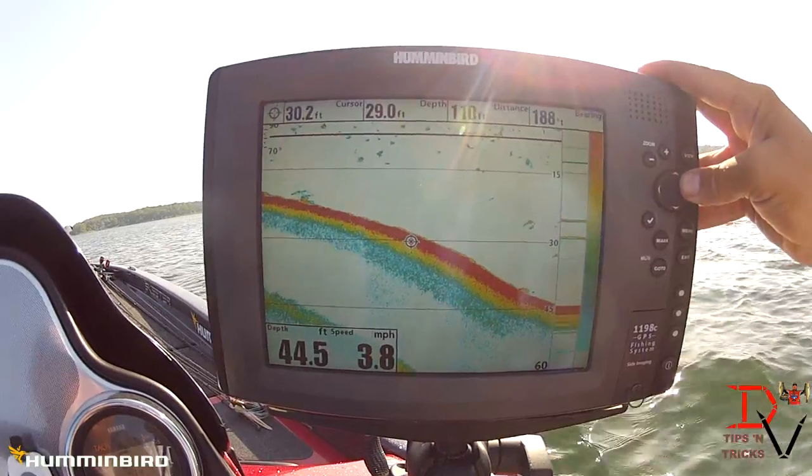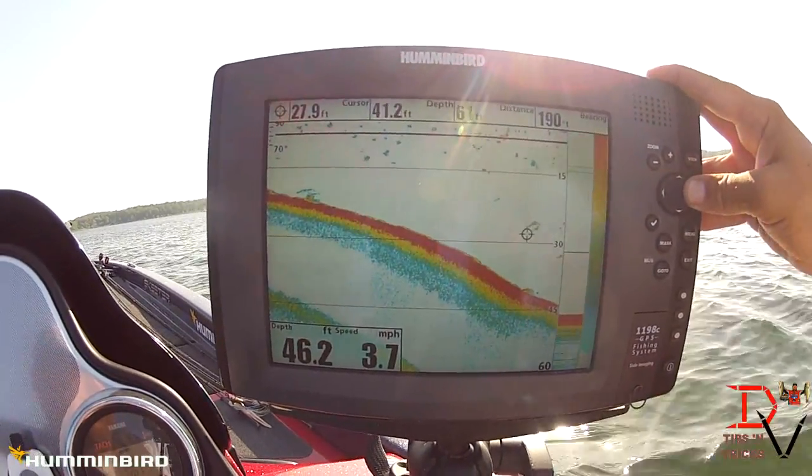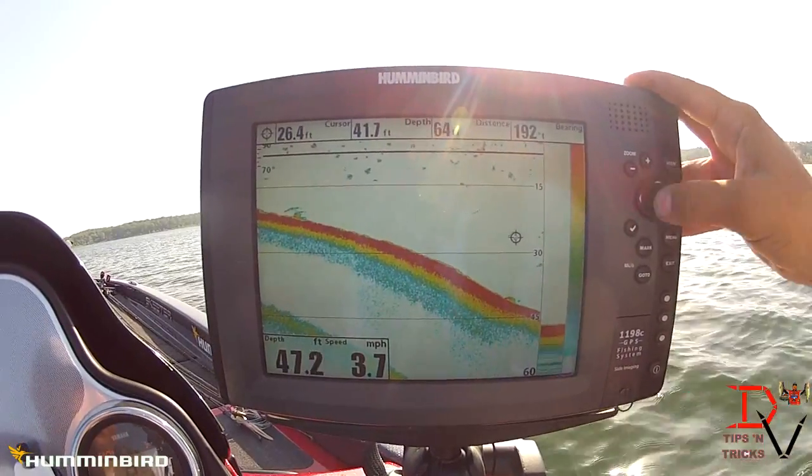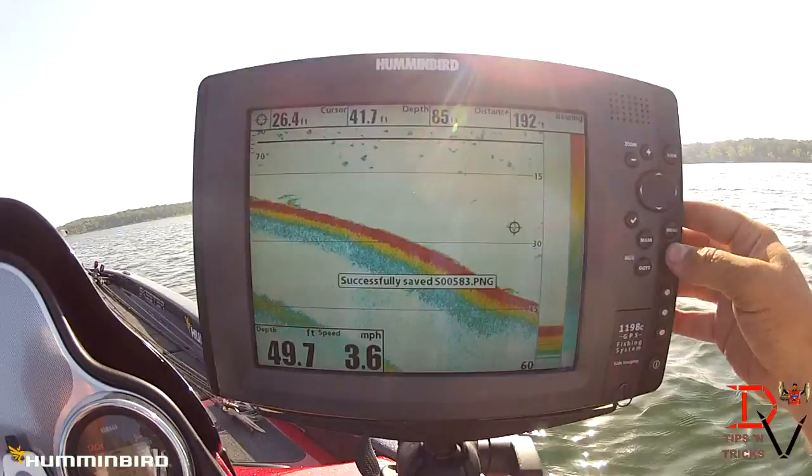Now one thing you can do, if you want to mark those fish, you can go over here and hit boom right there, and bam, we've saved a waypoint on them.